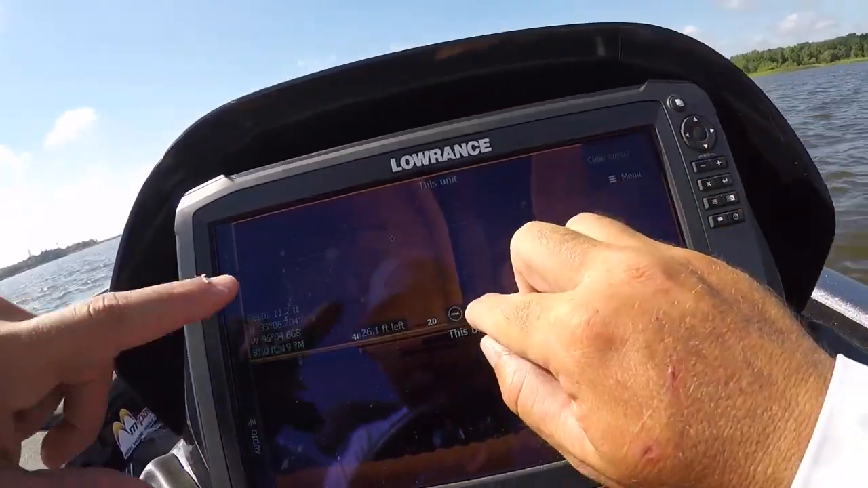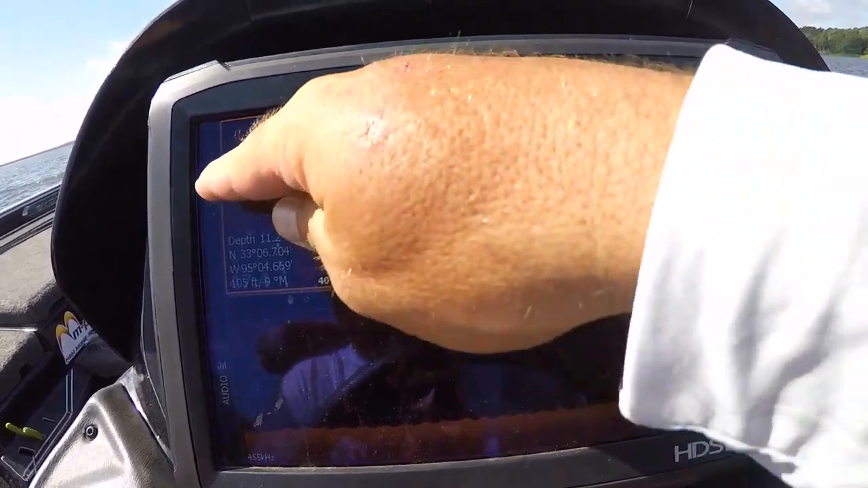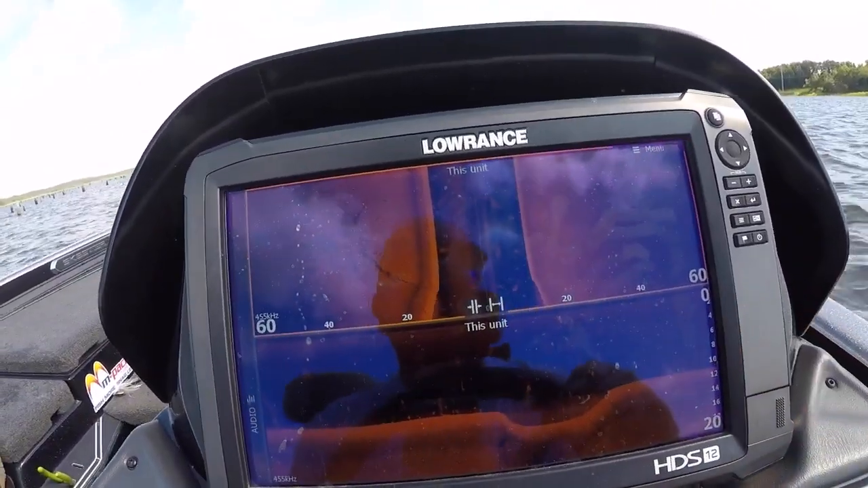So is that the shadow of the tree? Yeah, and right here is a tree that's just standing straight up and down, but the dead giveaway is this long shadow coming off it. You can see, you know, clearly that is a tree. Got a little creek channel right there, as you guys can see.